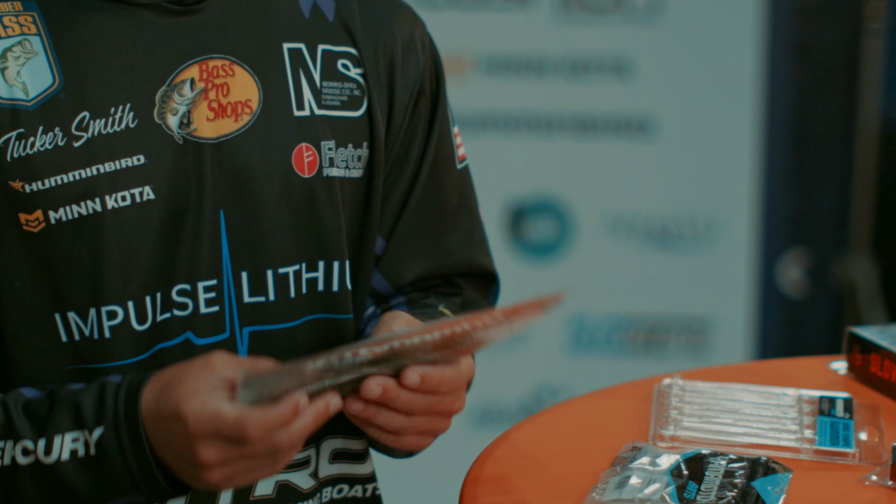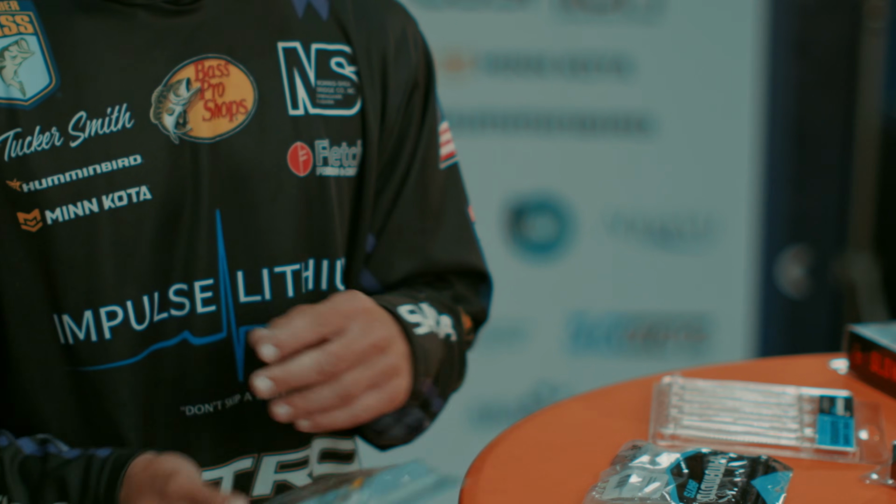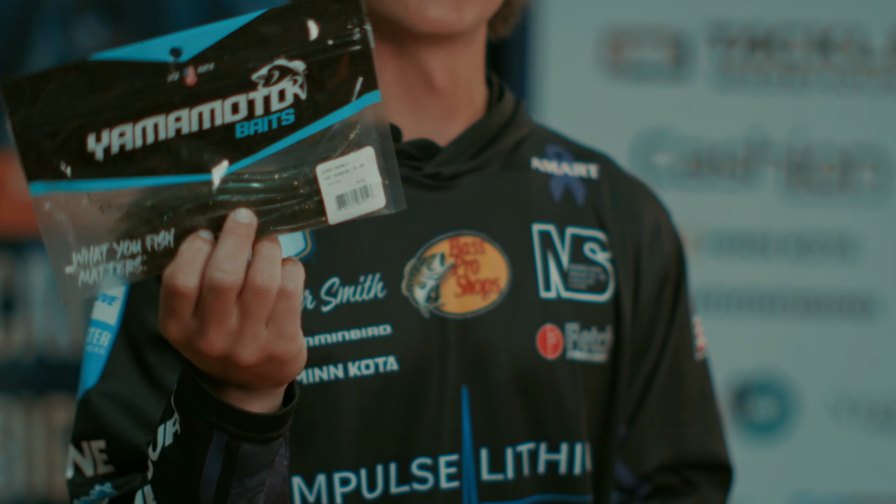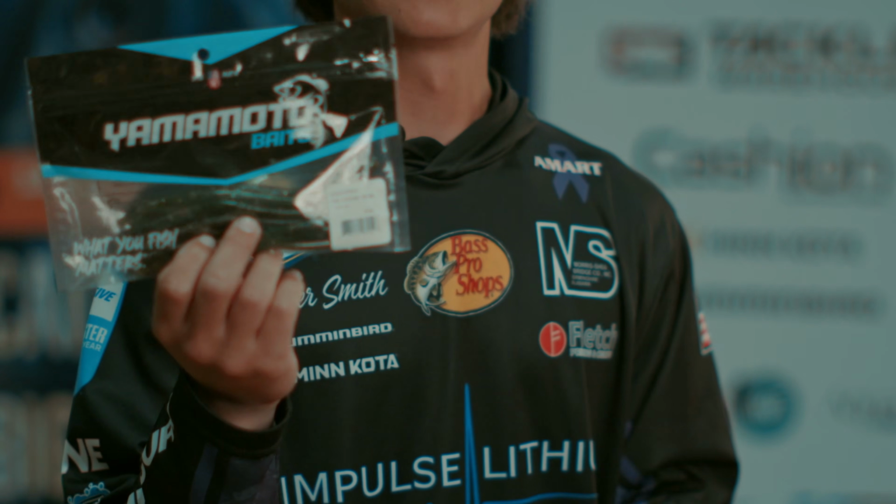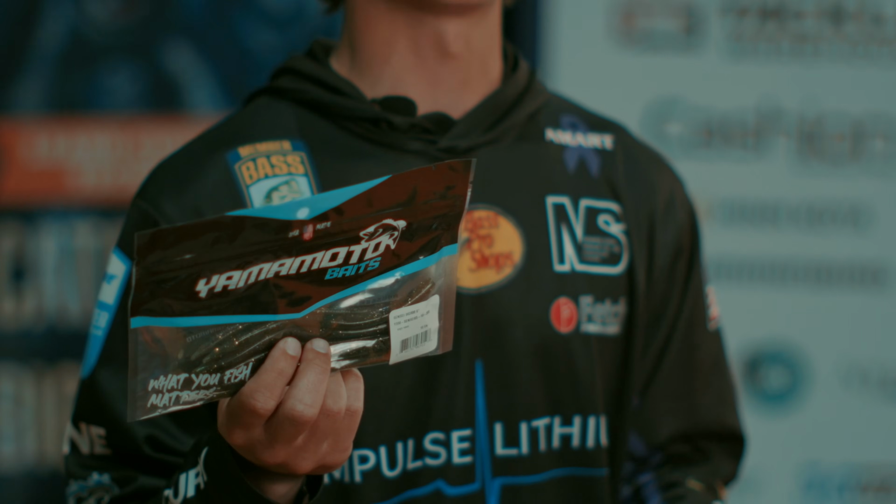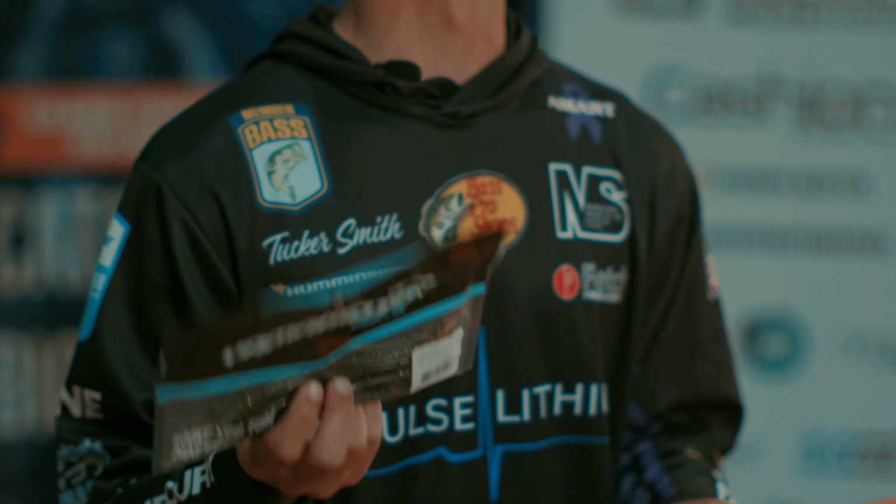Shallow scoping. That's one of my favorite ways to scope is shallow. This is a Sensei worm by Yamamoto. I like to throw this on a Neko rig. And especially in the springtime, these fish are moving up shallow. They're getting ready to spawn. In some of the country, they're already spawning now.